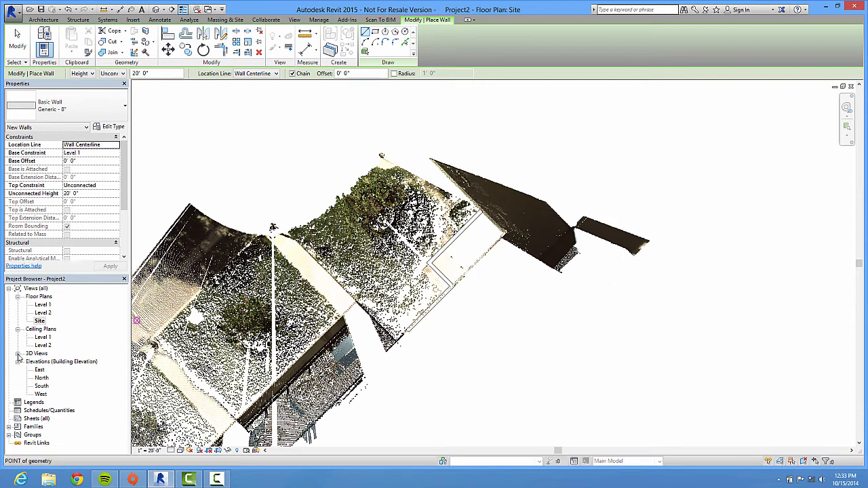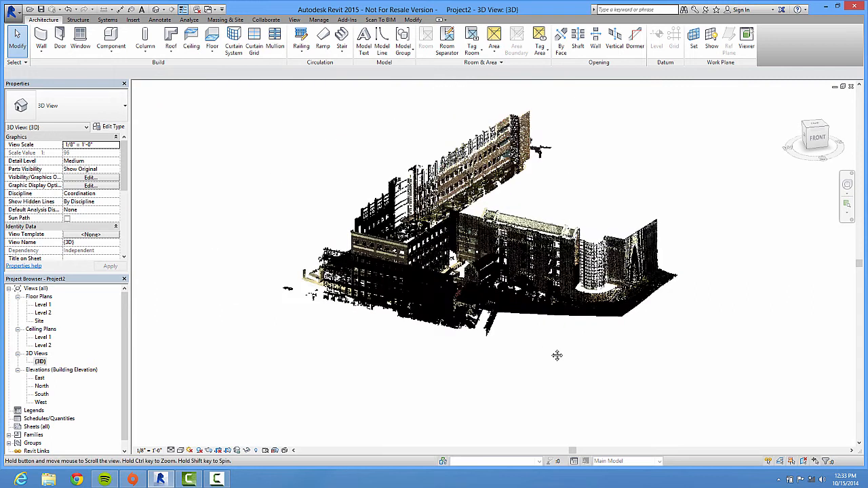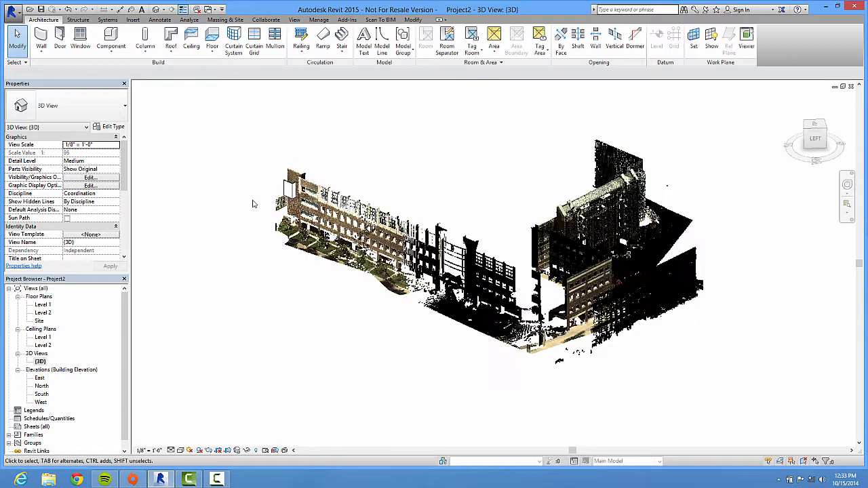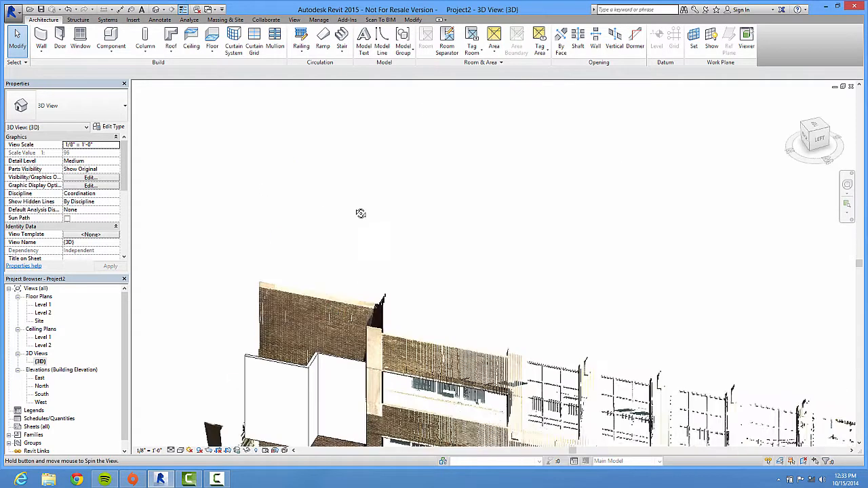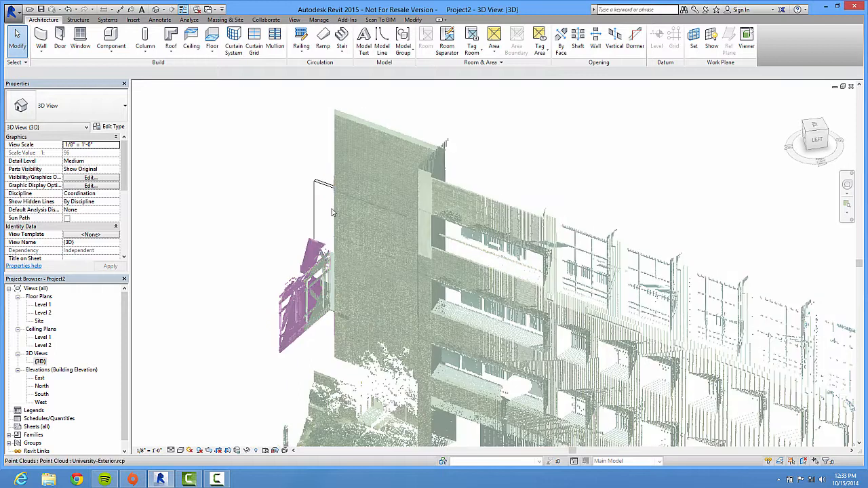The problem with that is you might not always know exactly what you're picking. And you can see over here I didn't quite do what I thought I was doing.